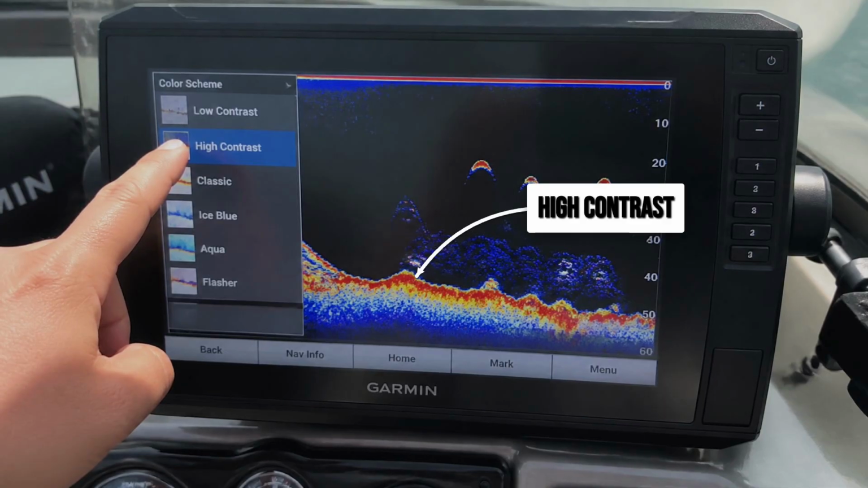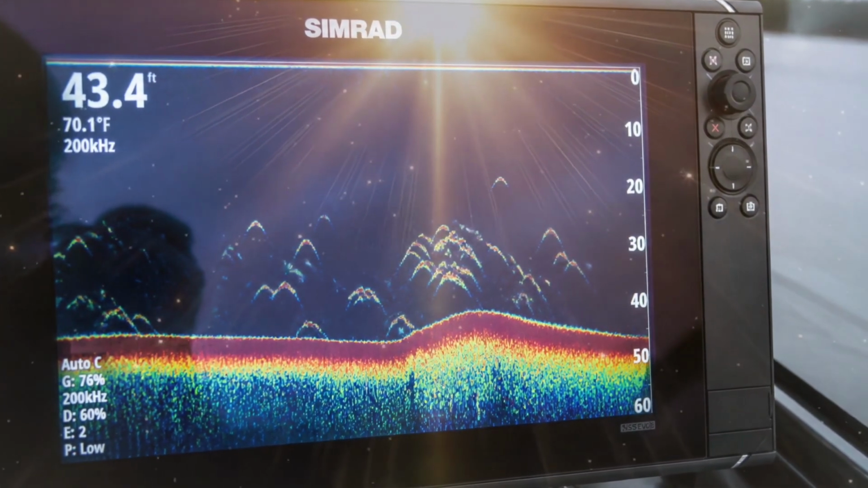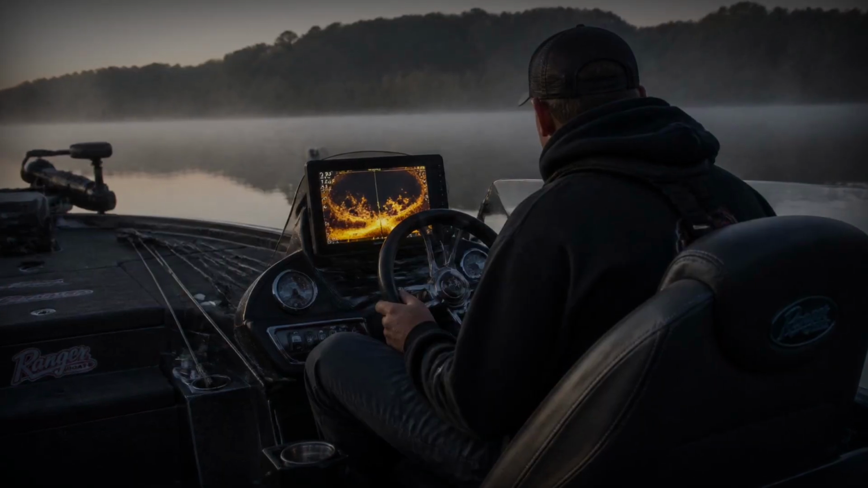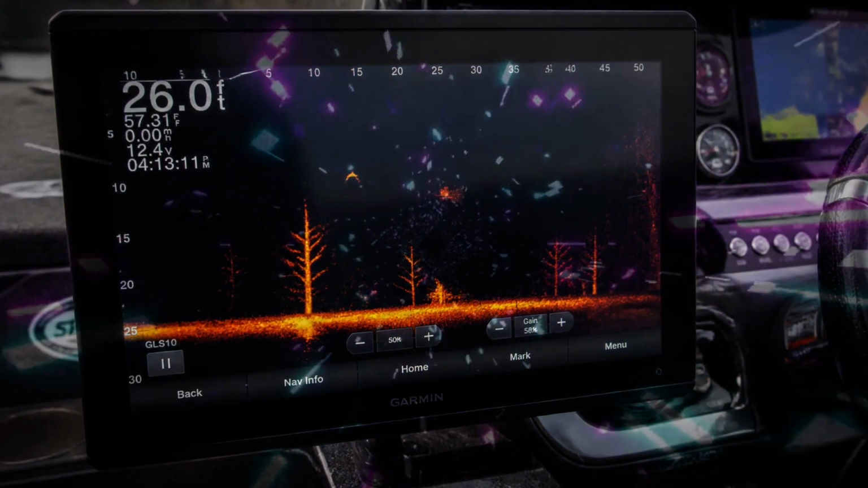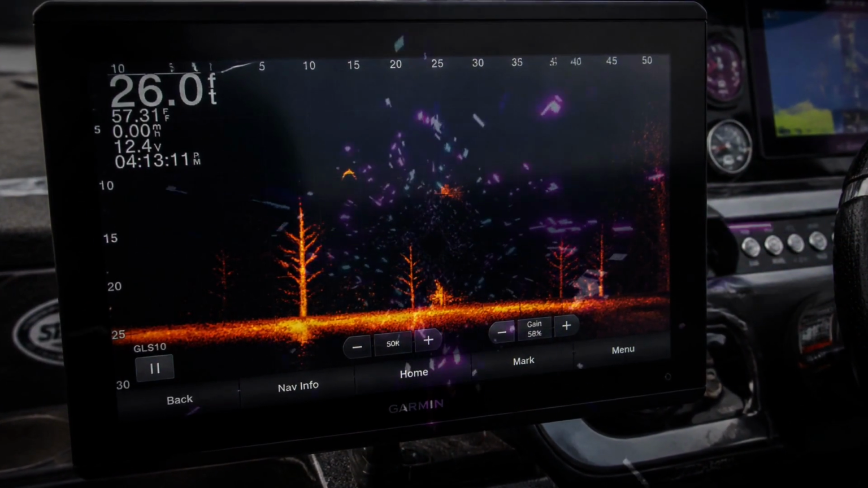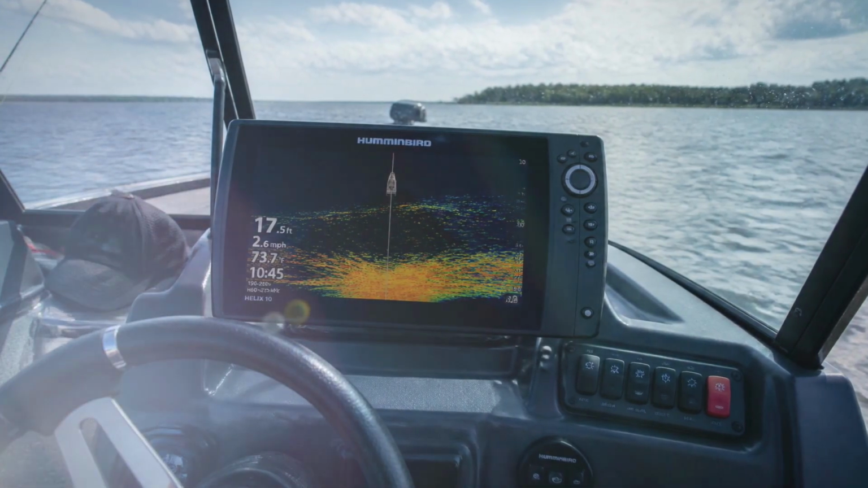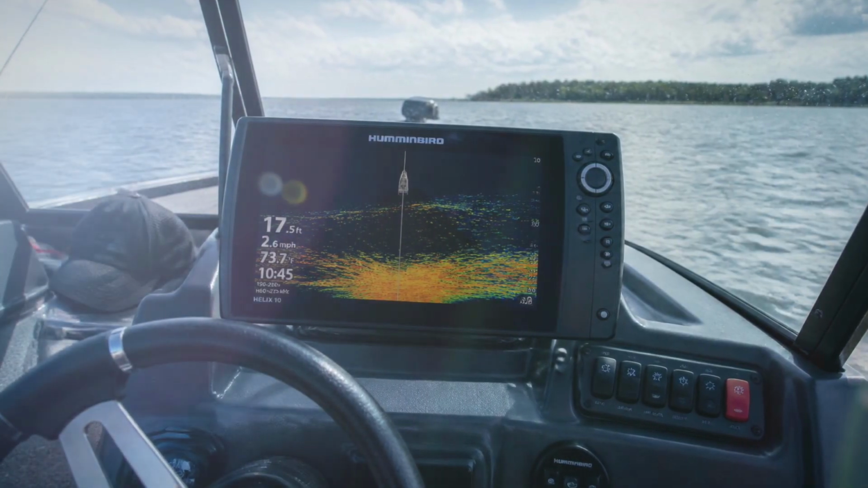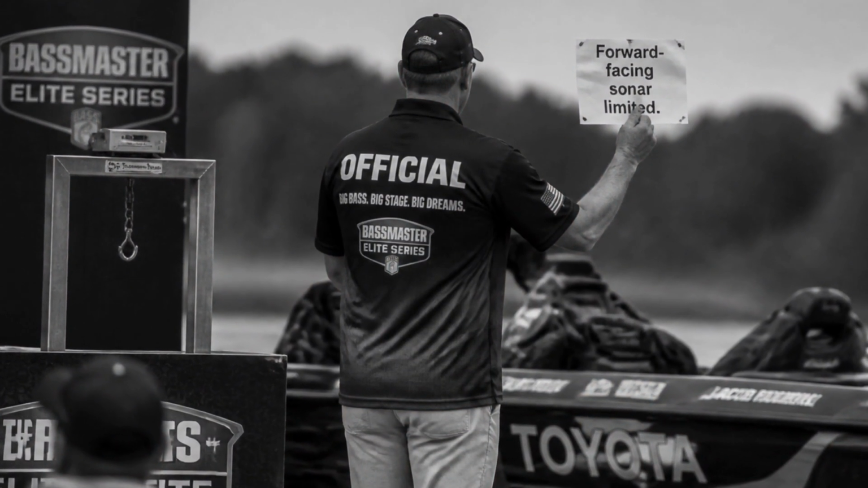That's it. 5 moves, about 5 minutes, and the same exact hardware suddenly shows you a different lake. Want to know what the pros are actually fighting over right now? It's forward-facing sonar, the live view stuff like LiveScope, Active Target, and Mega Live. It shows fish, and even your lure, moving in real time, 60 to 80 feet out in front of the boat. It works so well that the tours are reining it in.